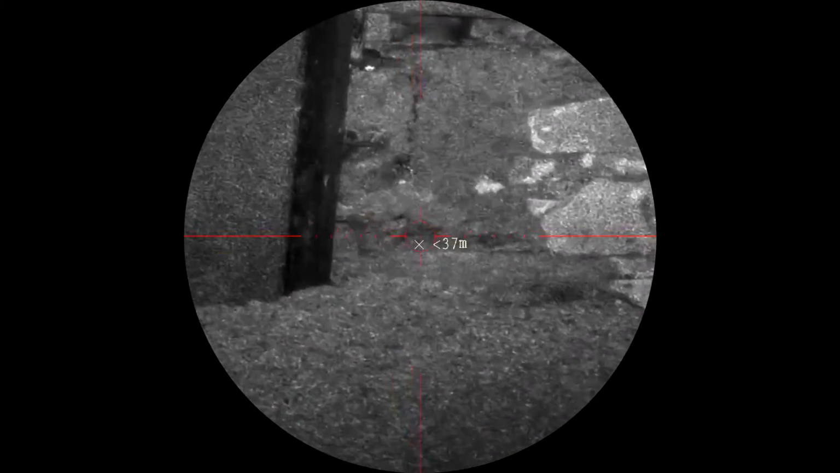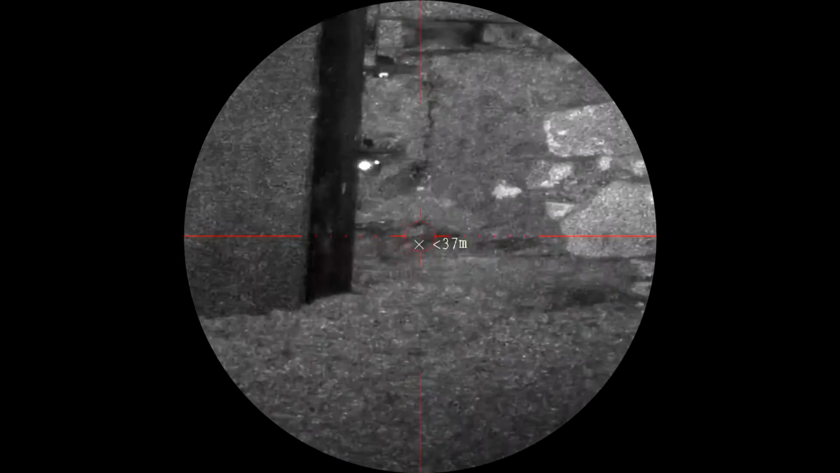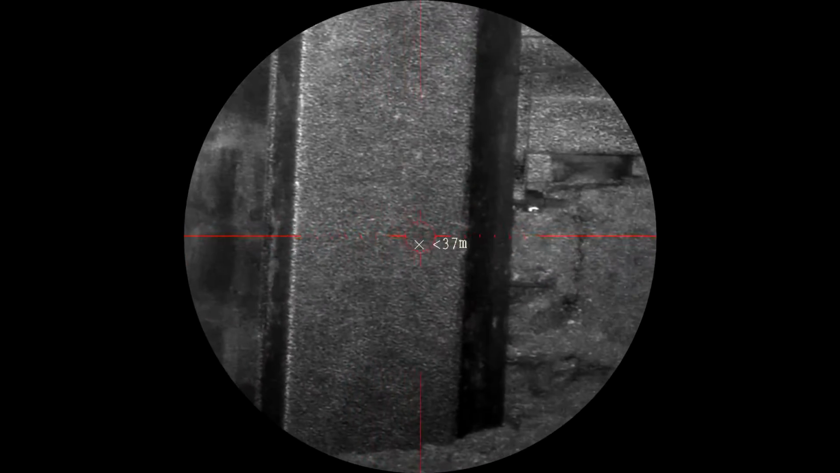This was another rat's eye reflecting back through that tiny little hole in the stonework, but I zoomed in and the rat was small enough to actually climb out of the hole, head and shoulders. So I got it. Got that one. That's a rat.